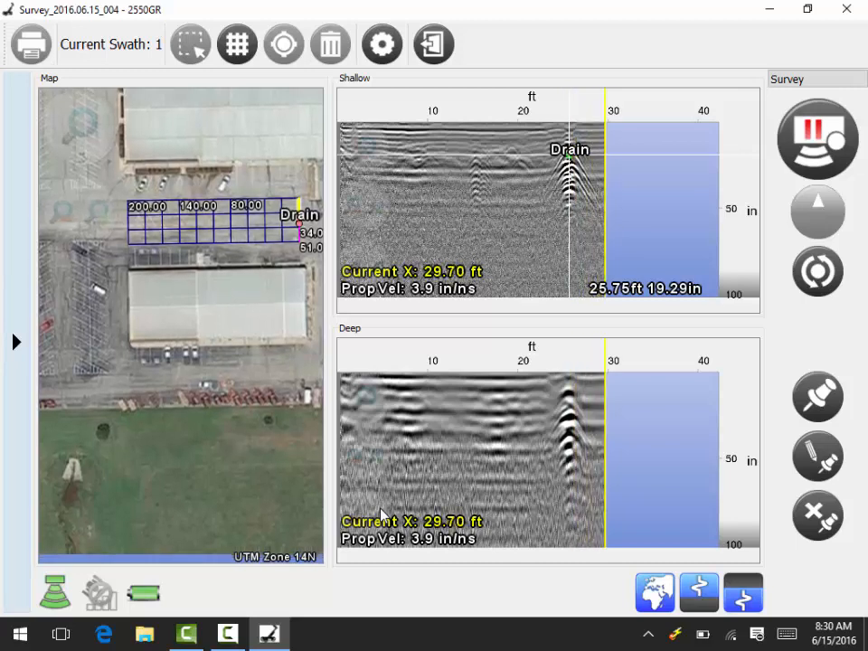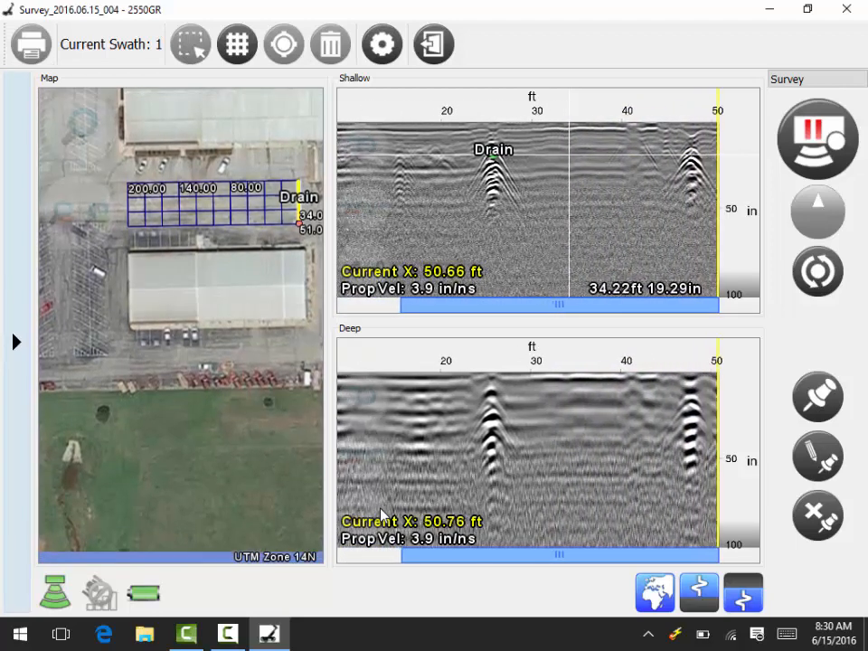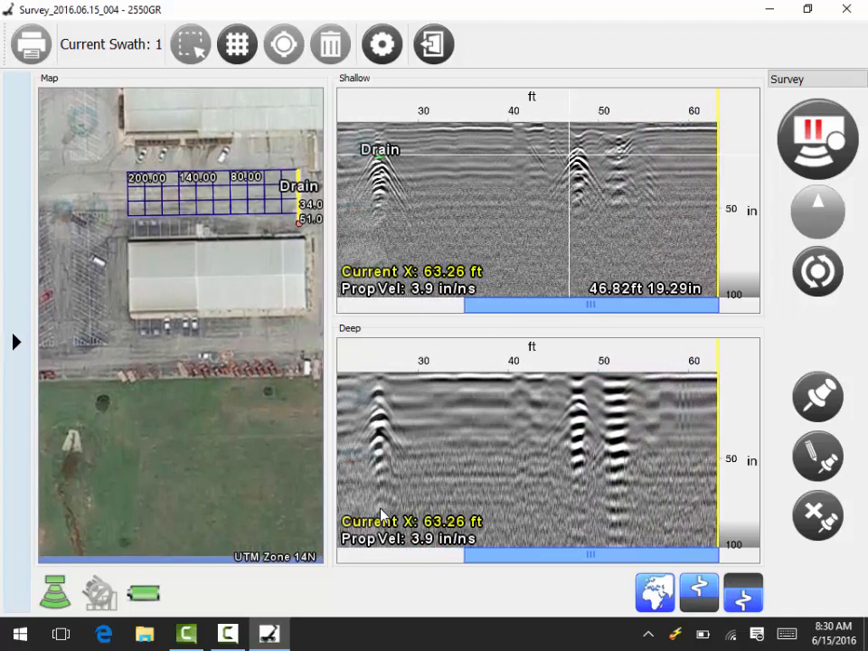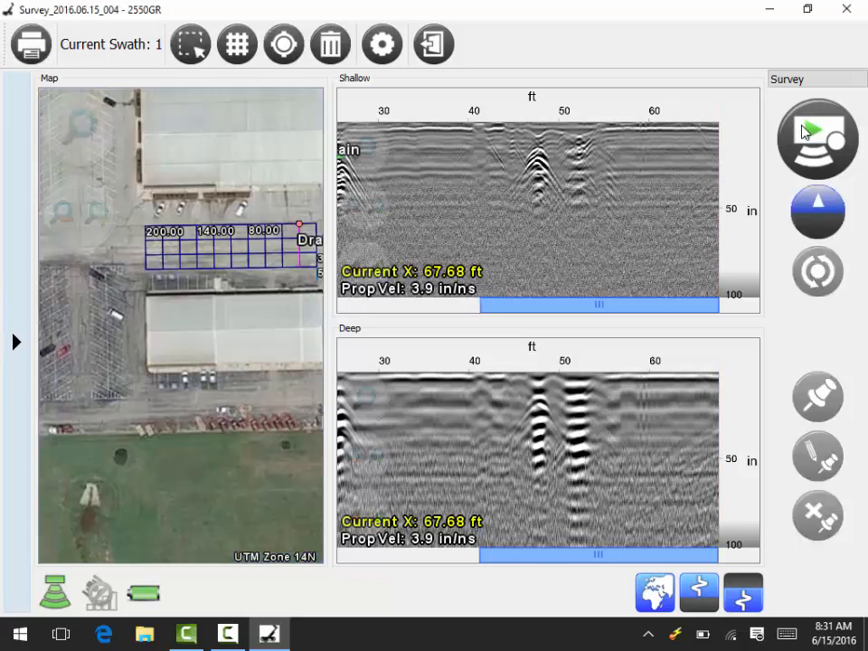And then I continue on. And I'm going to continue till I reach the end of my grid. And I'm going to pause.